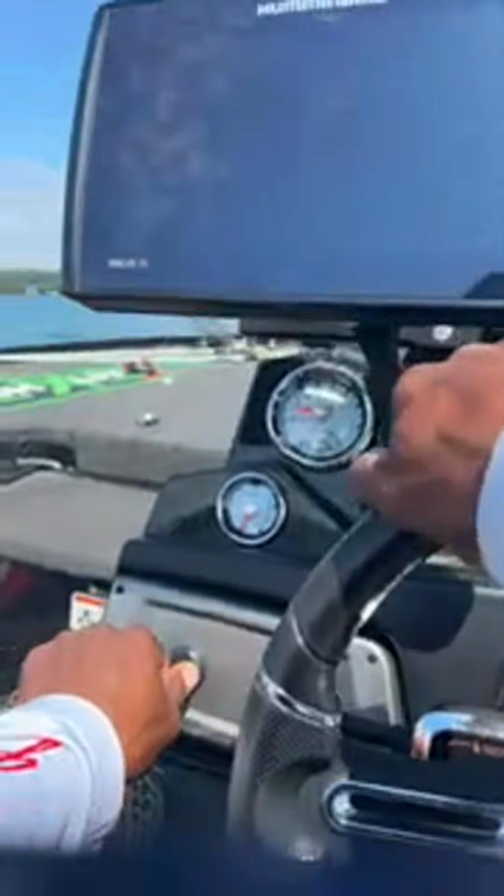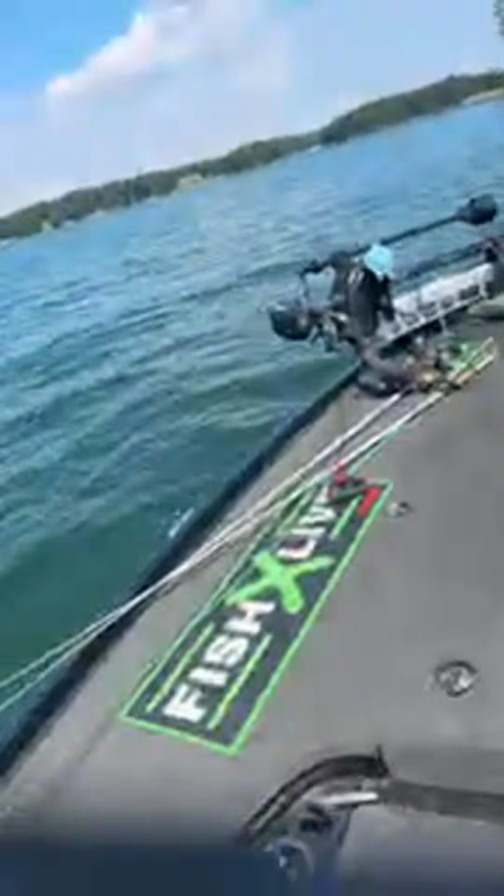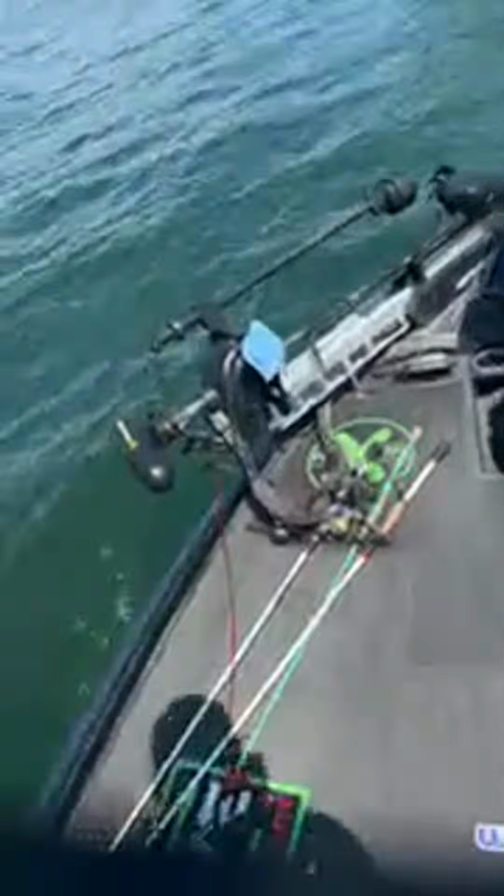What's going on, Jeremiah? He says, is that a new boat? It's the same boat. You want me to show it to you real quick? We'll do a quick look so everybody can see what the boat looks like, guys.